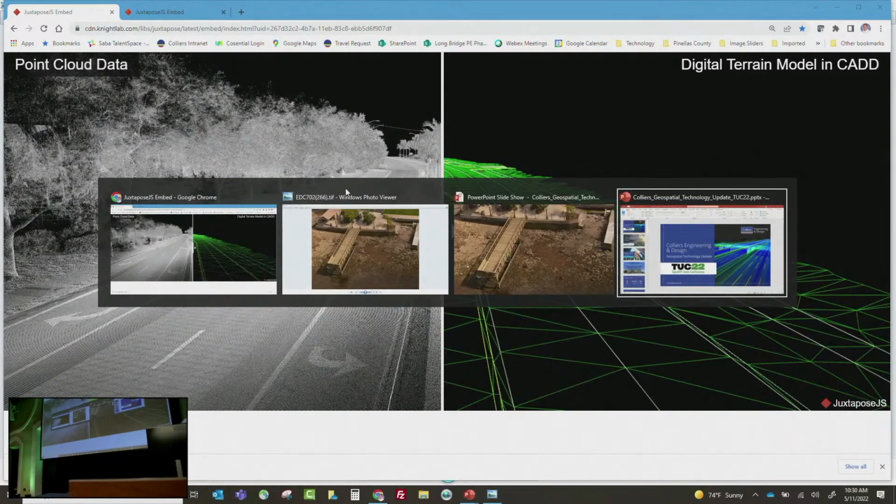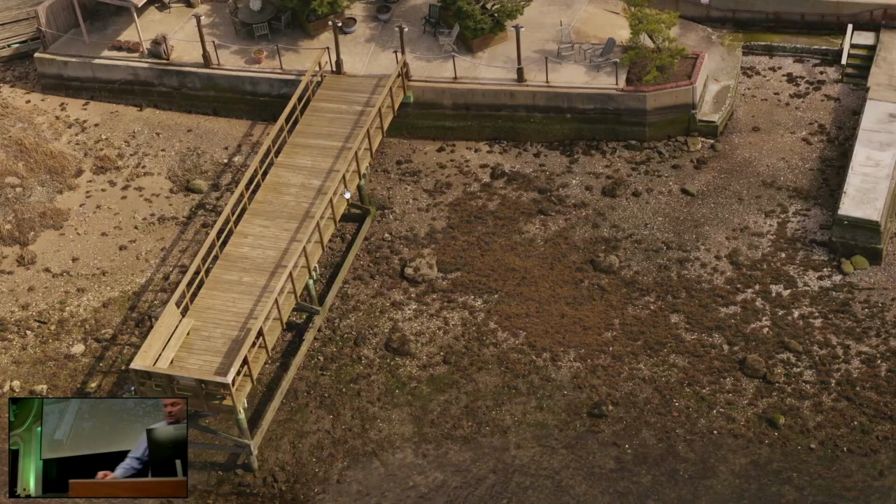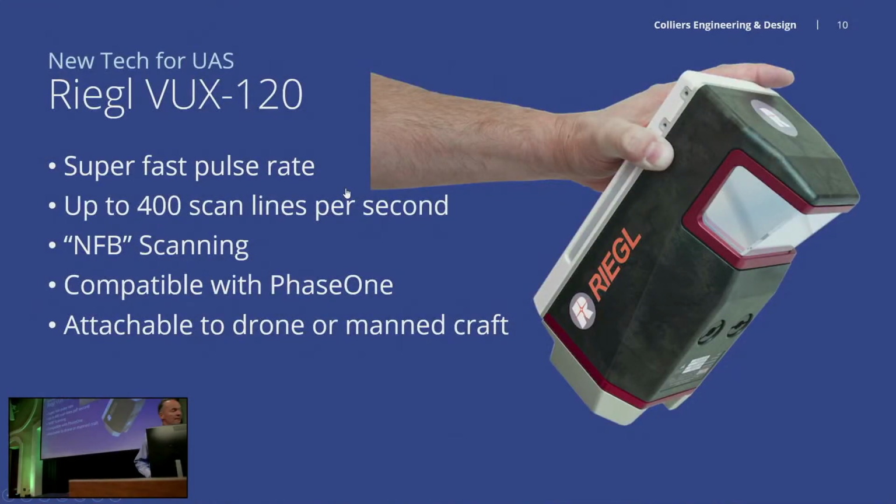Oh, there it is. Okay, so that's the Phase 1 IXM100. We've also made the investment in the new Riegl VUX-120, which is kind of like the replacement for the VUX-1. Incredible pulse rates on this instrument, tremendous amount of data being collected, up to 400 scan lines per second if you max it out. And NFB, which is kind of a new 3-letter acronym coming from Riegl, basically means native, forward, and back.